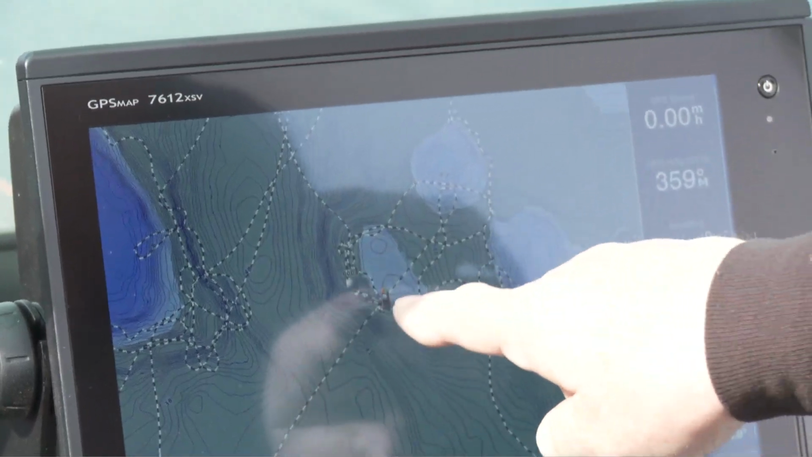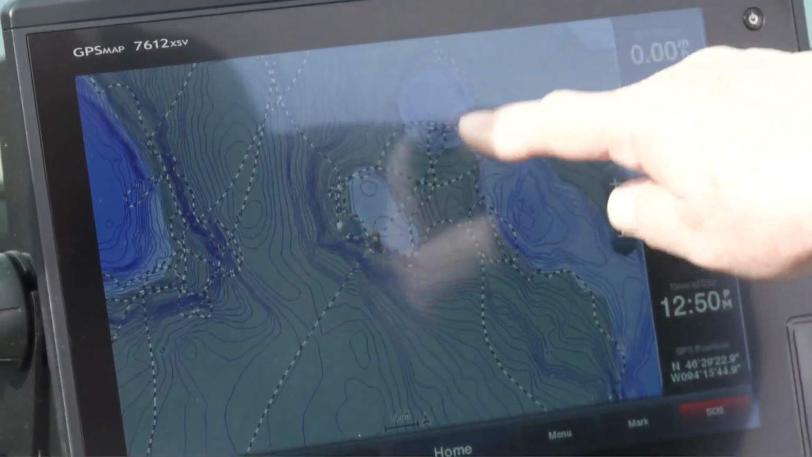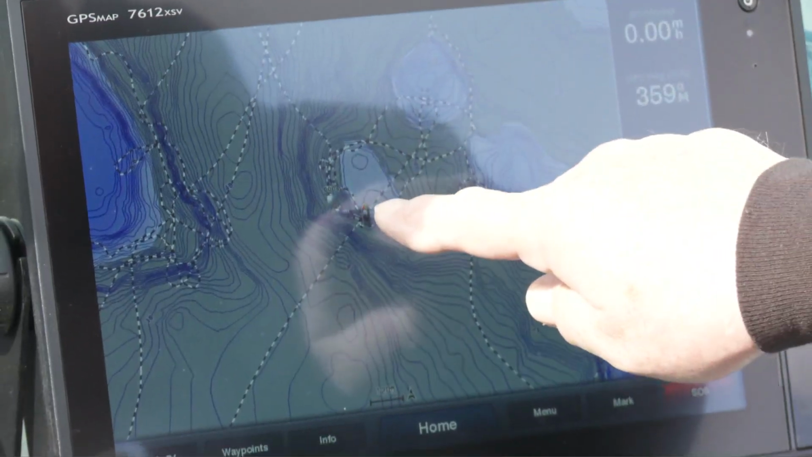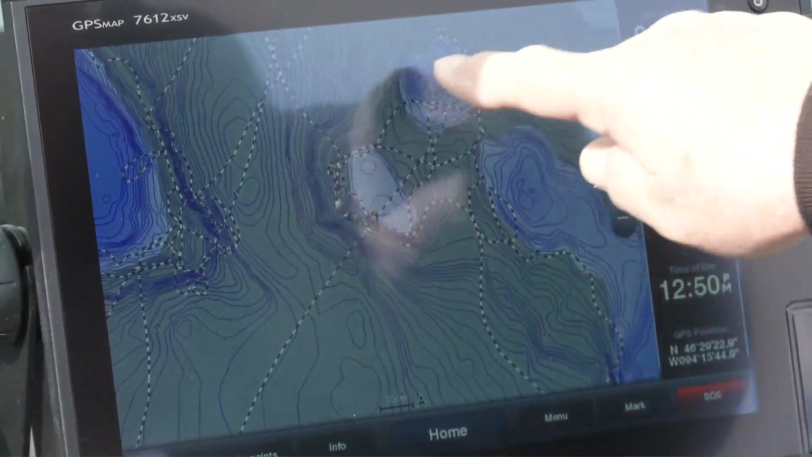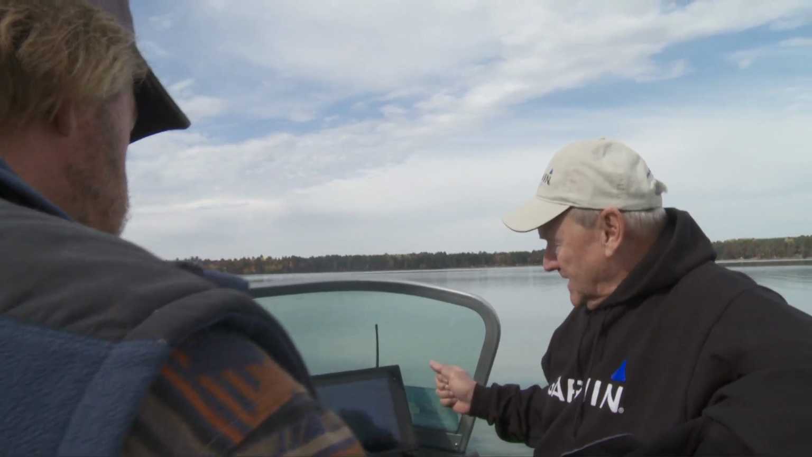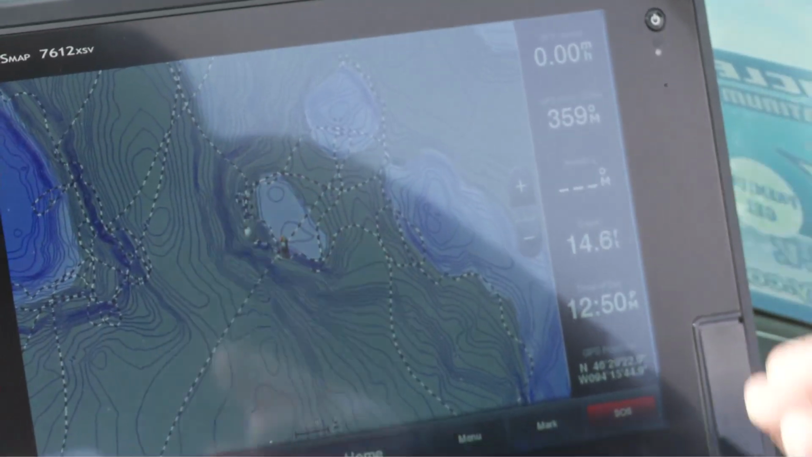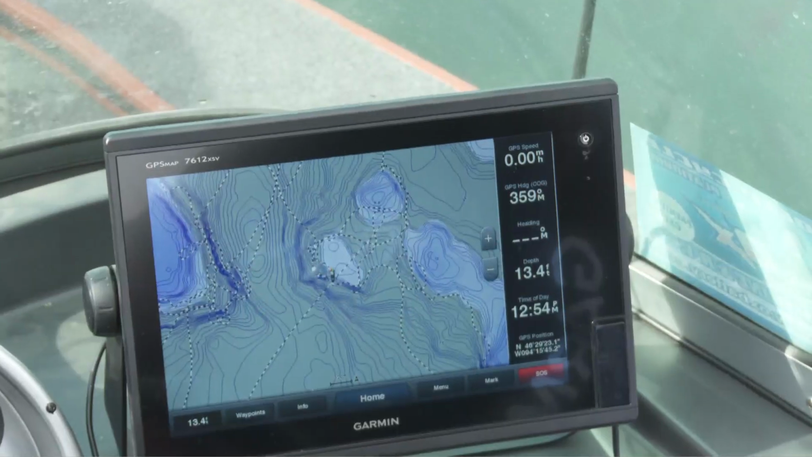In this particular lake, there we are right there. This map was preloaded. Here's 3 sunken islands right here. Right there's our boat, and as we move, you'll see your plot trail right on the screen. It makes everybody a navigator. I mean, you can save so much time just by looking at this chart that's built in. We could save hours of hunting.